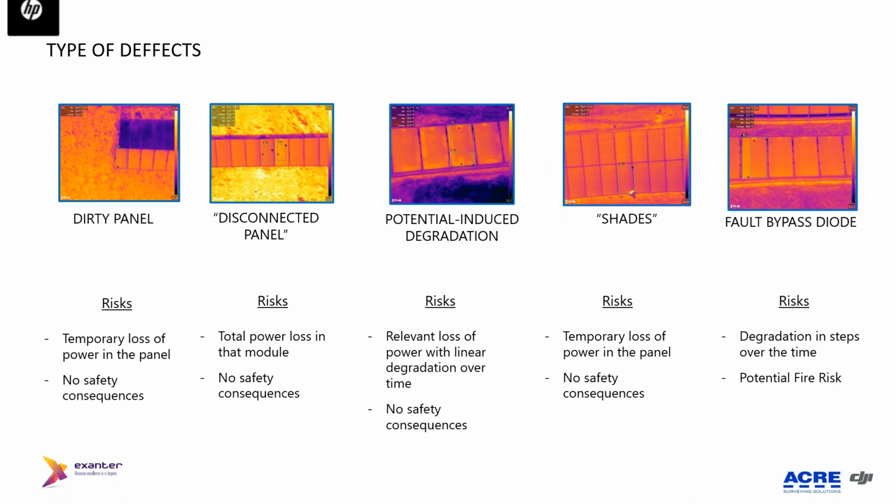You have also failures of a bypass diode, where only one diode is failing, and you can have PID, potential induced degradation, caused by potential. And of course, what is very common in PV plant installations is shade, which can be caused by vegetation growth around the plant, or you may have to detect problems that could appear in the plant such as backtracking.